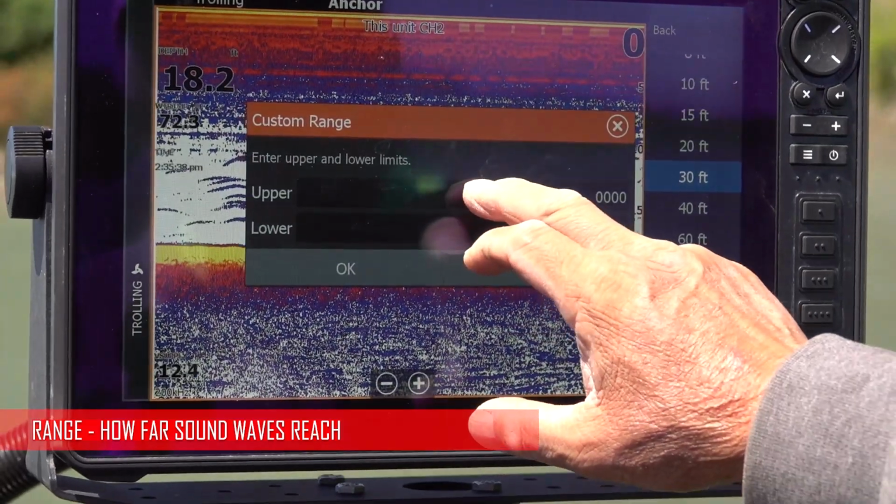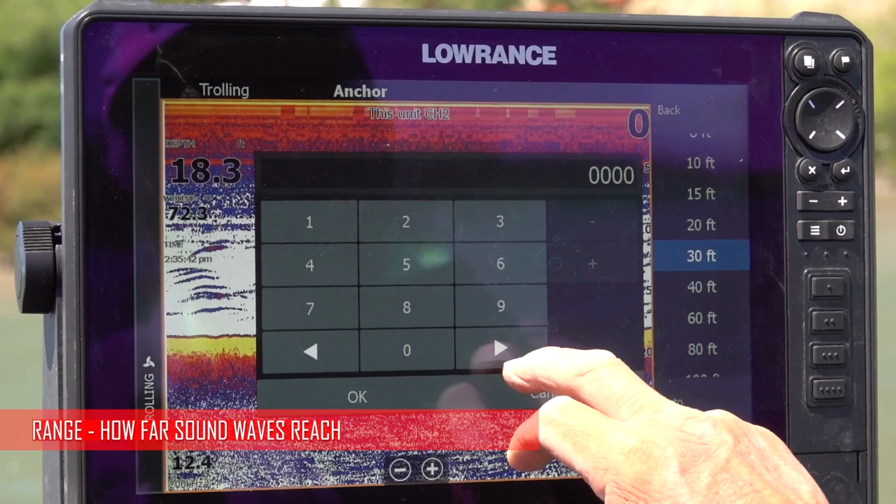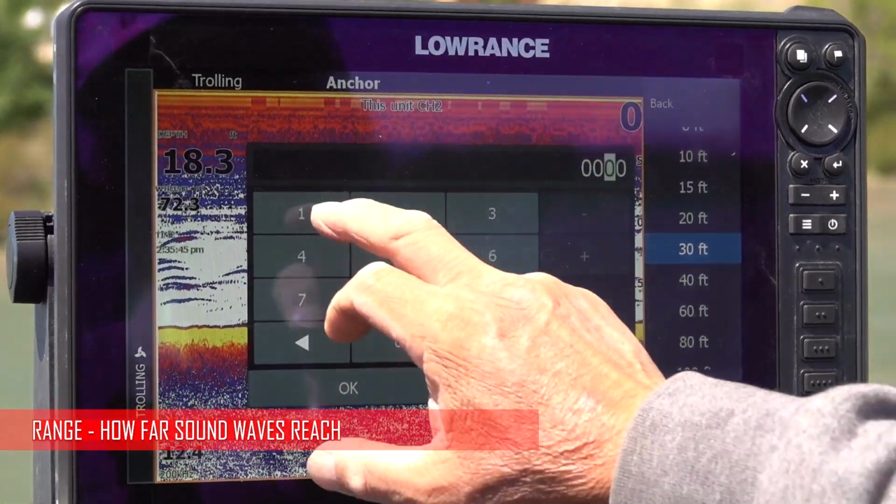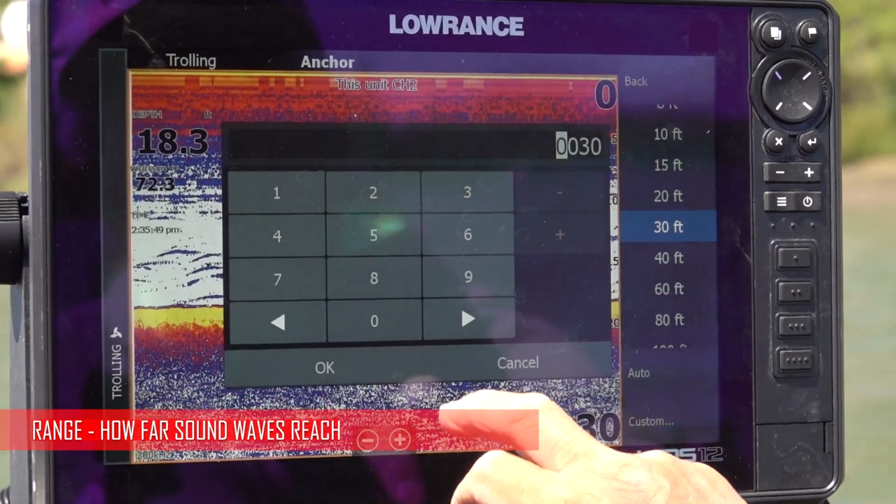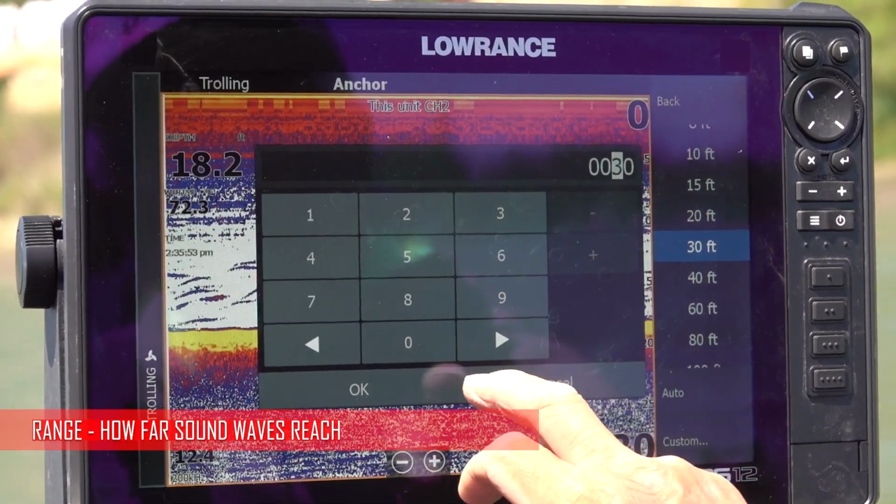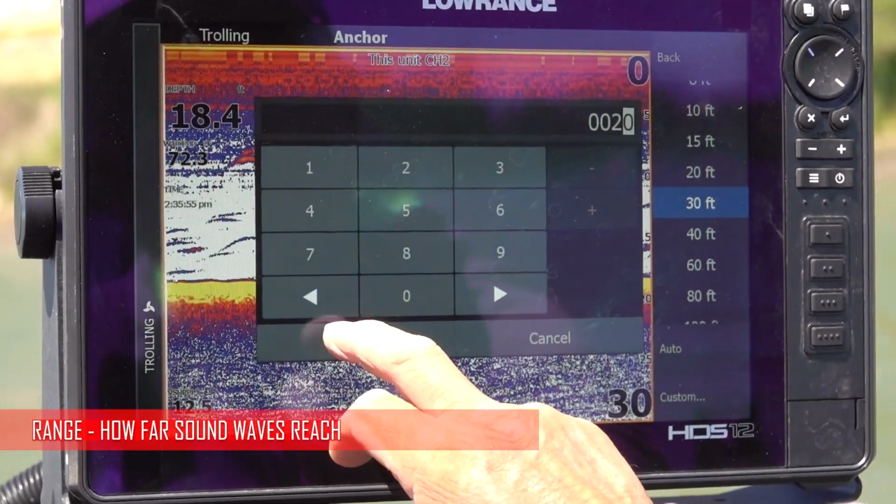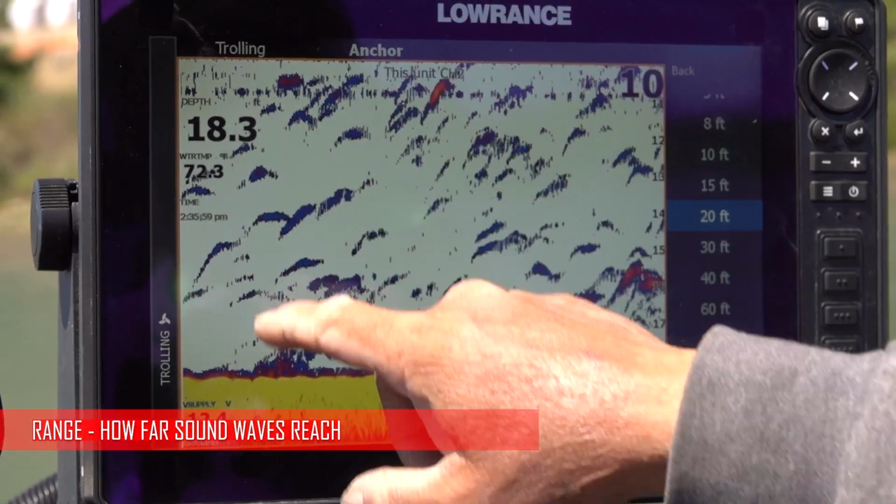I don't want to see all that clutter, so I'm going to start the top at 10, and then tap the bottom and go to 20, because I'm in 18 feet of water. I'll set that at 20 and hit OK. This is the depth I'm in.